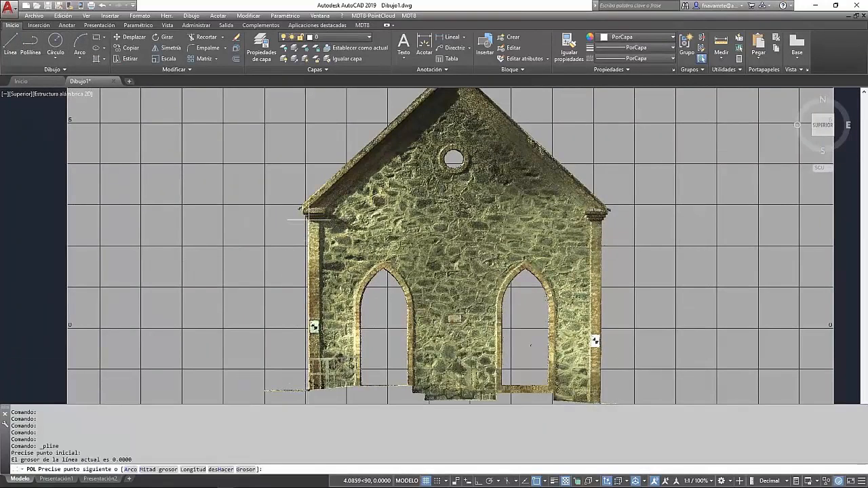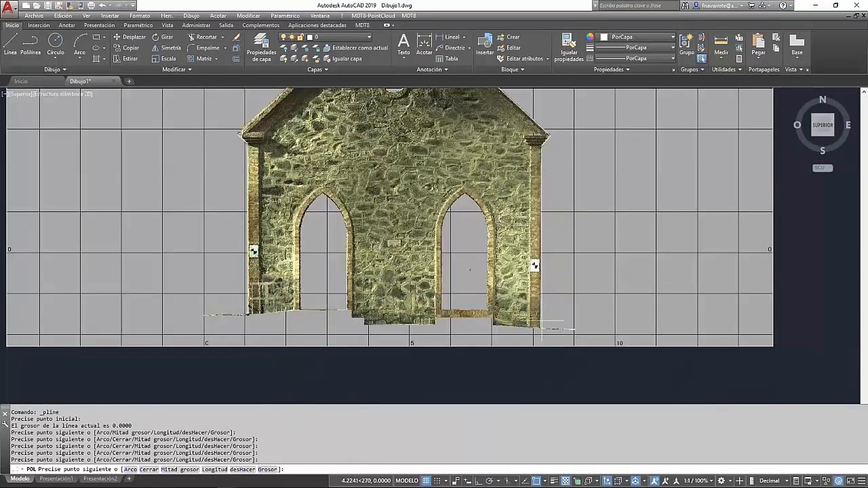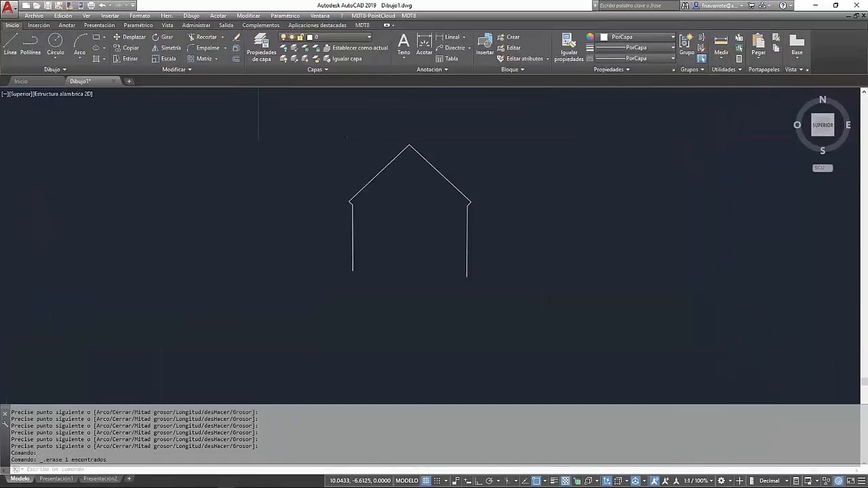For example, we draw a polyline on the contour of this part of the building, and we can remove the image, and we can see the result we have, and it's georeferenced in two dimensions.